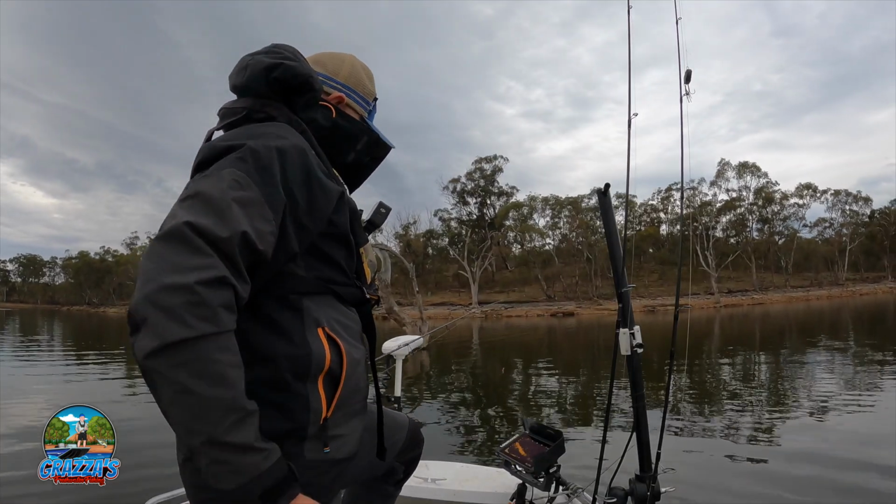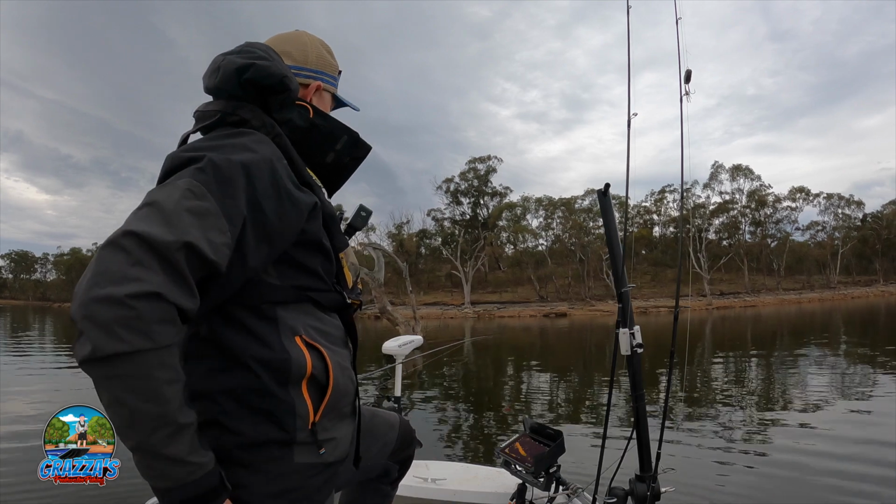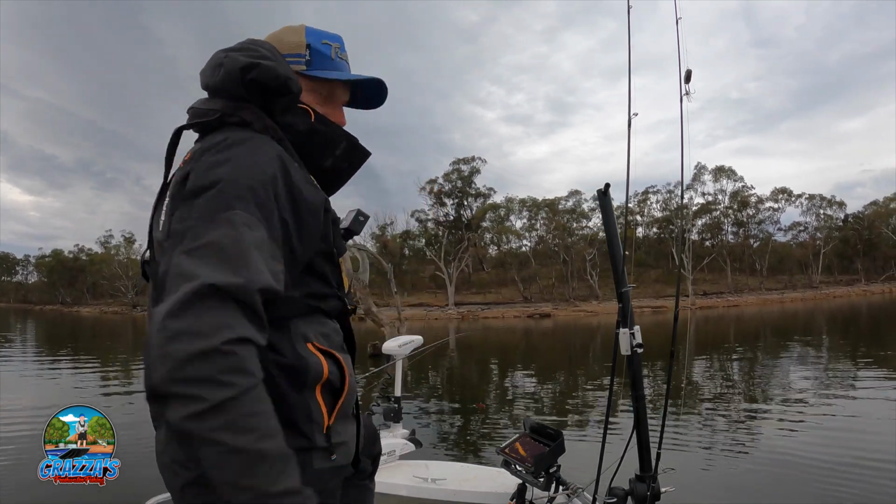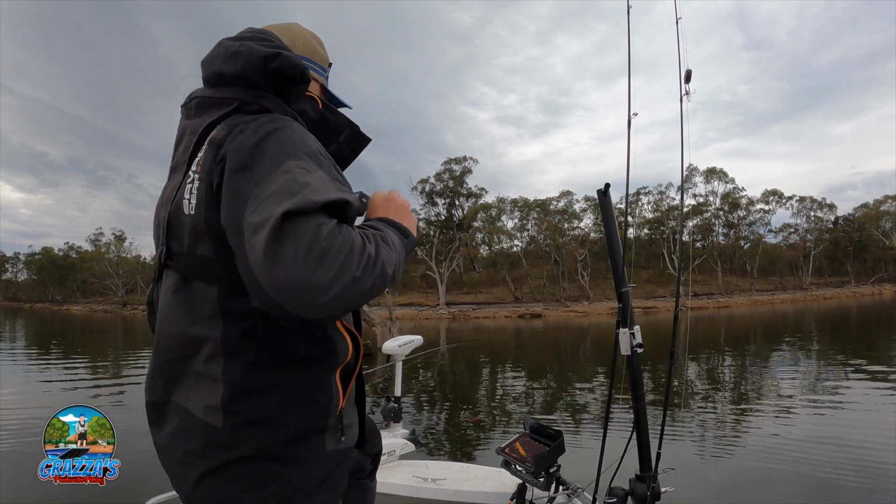Alright, time to chase a yellow. So we've actually just scanned up a few fish just out here in front of us, so we're just going to move into this bank. So here we go.